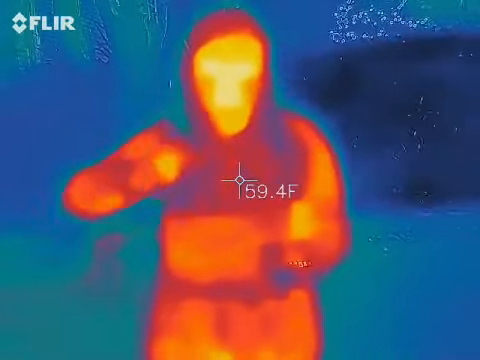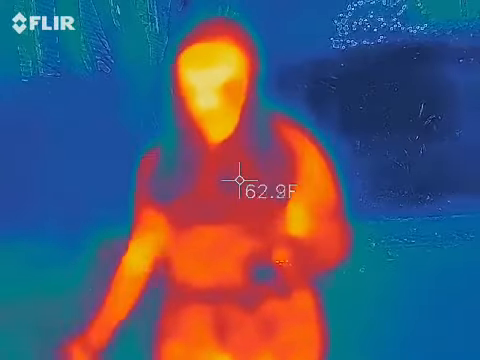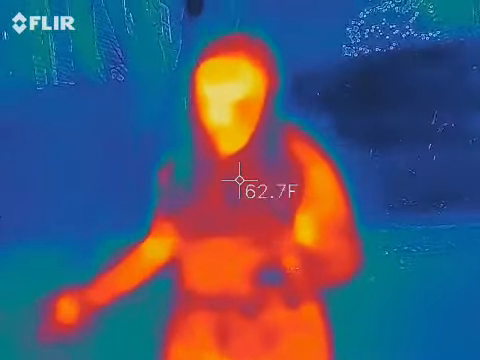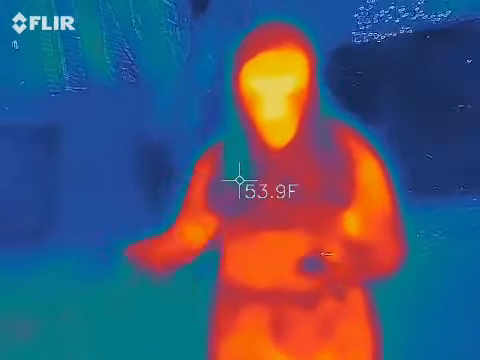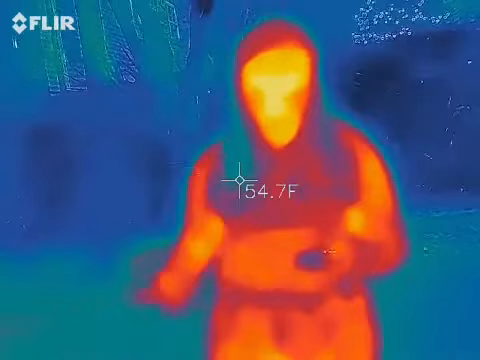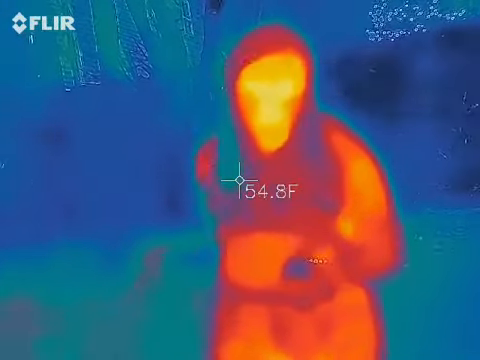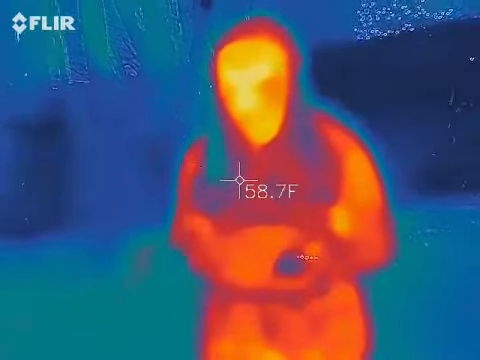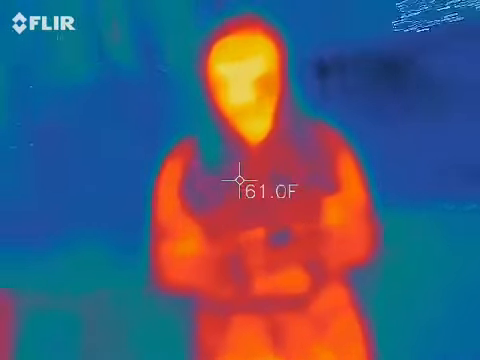But then that would mean there's either more energy from the earth, which is not likely, or paranormal activity, most likely, and then we can use the spirit box to communicate.